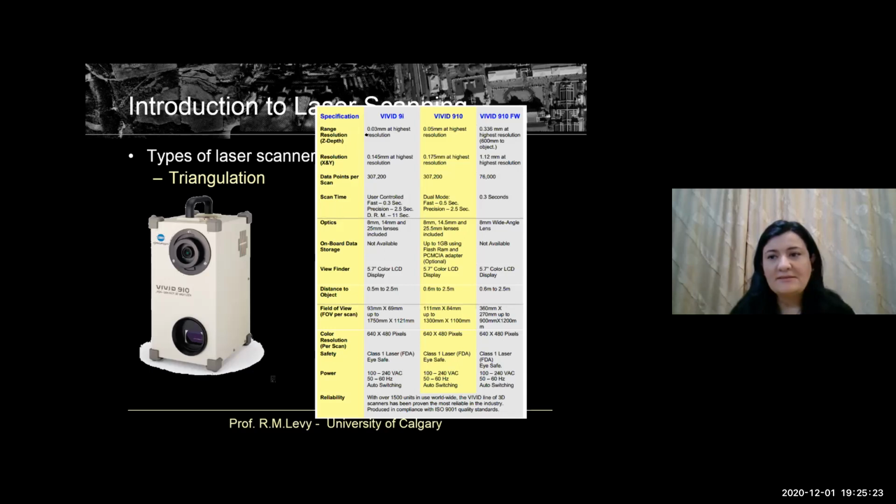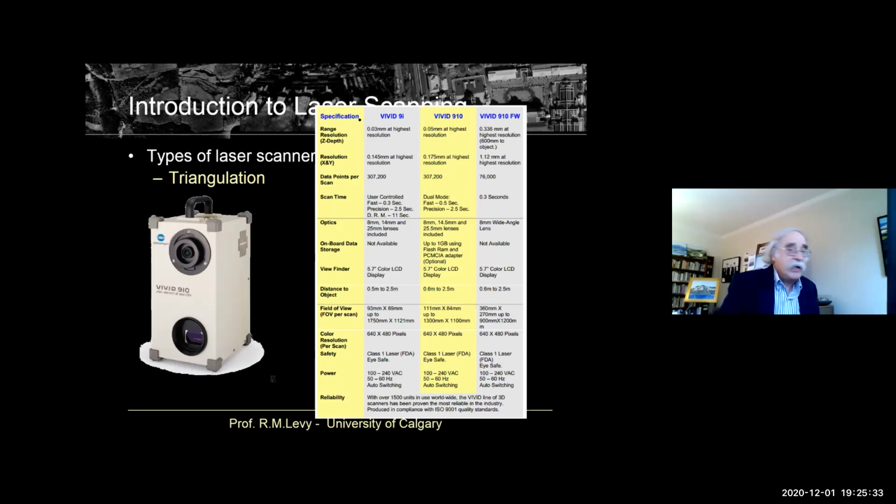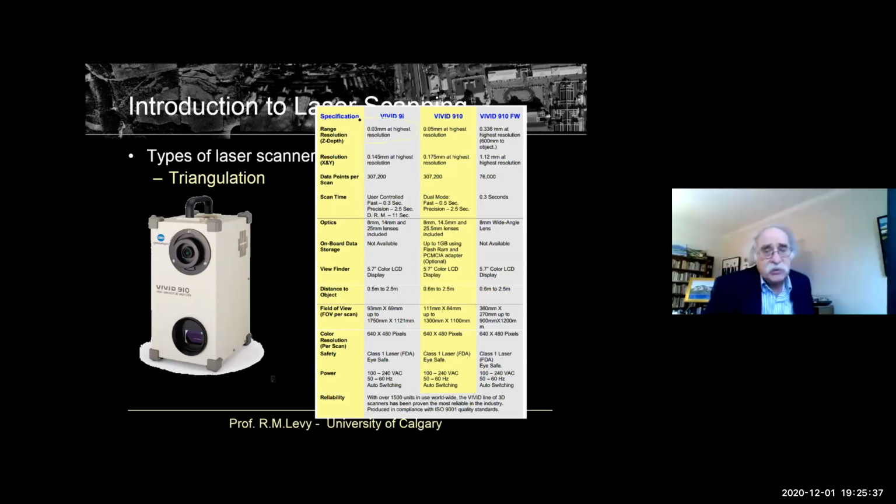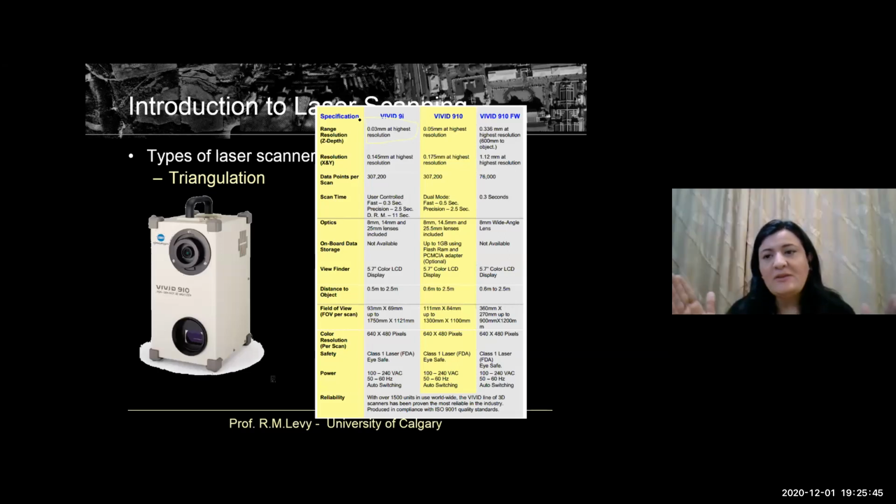I think that's around 6 meters or 5.5. 12 feet is about 3.5 meters. Well, no, less than 3 meters. Less than 3 meters. So that means you shouldn't be further than 3 meters. No further than 3 meters.